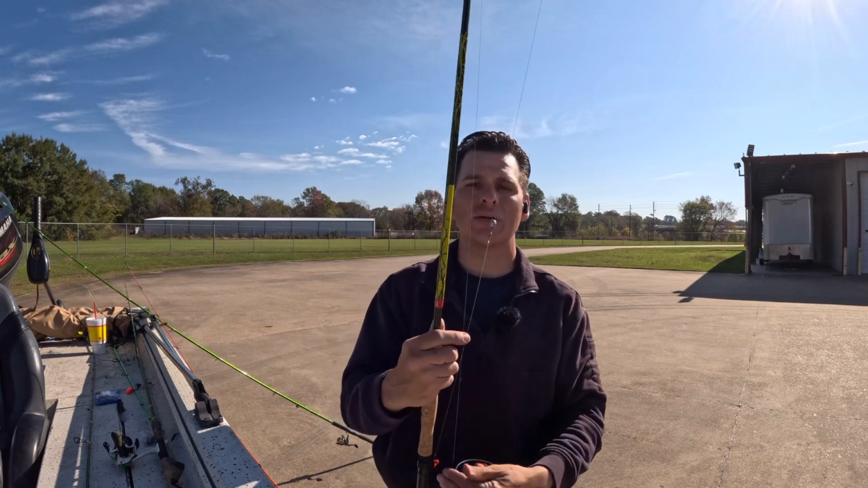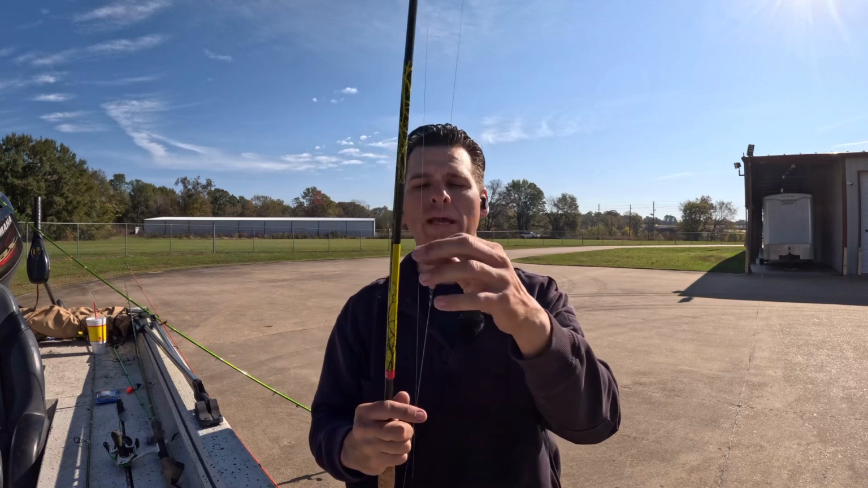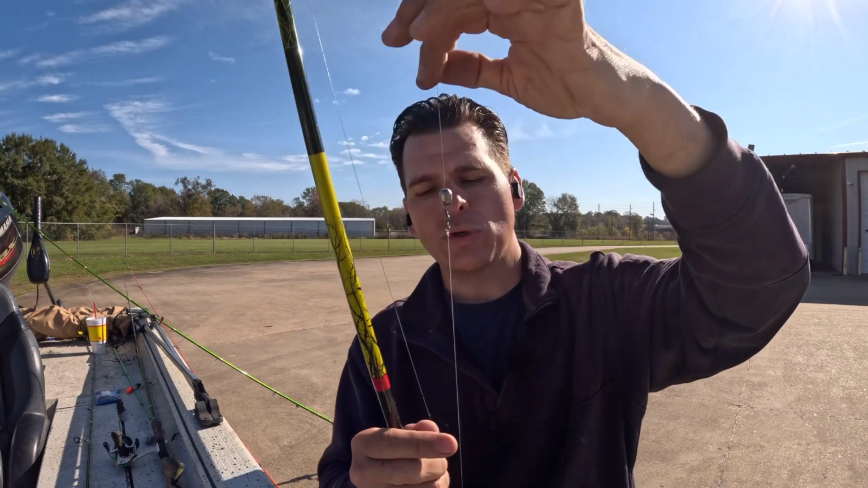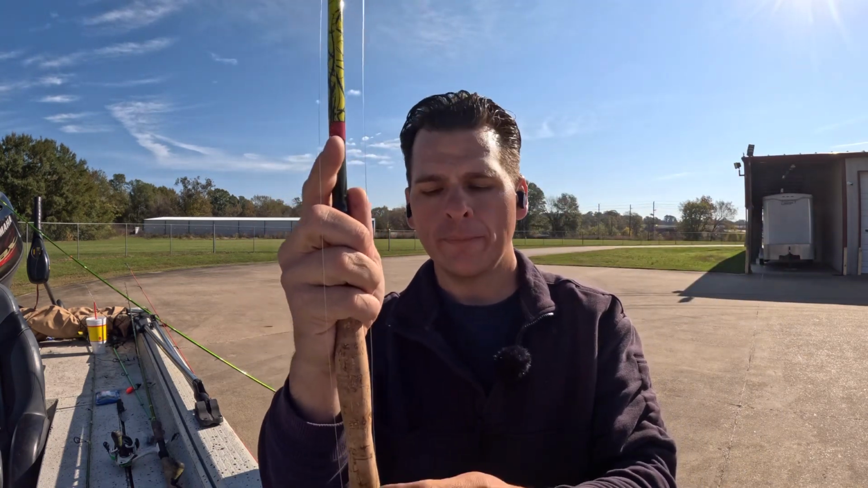So, 10-foot tree thumper. Like I said, 10-pound braid. Put your bobber stop on it. 1/8 ounce weight. Barrel swivel. 16 inches of 8-pound fluorocarbon. And 1/8 ounce jig head.